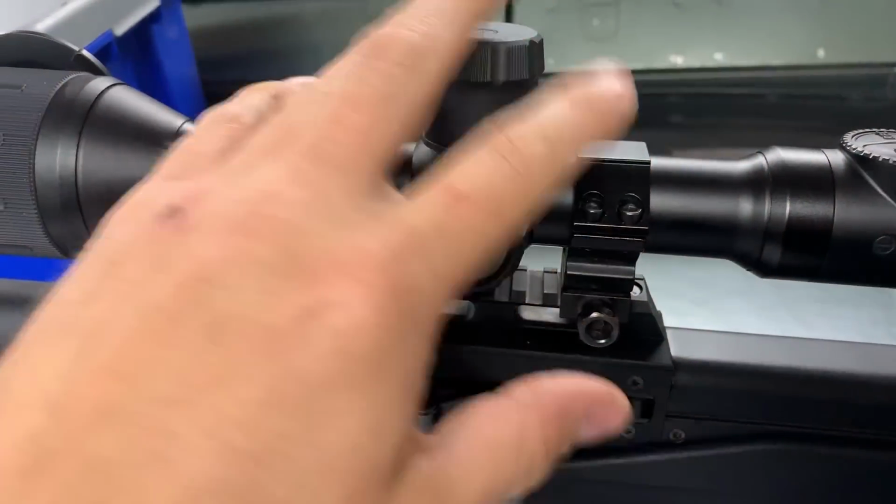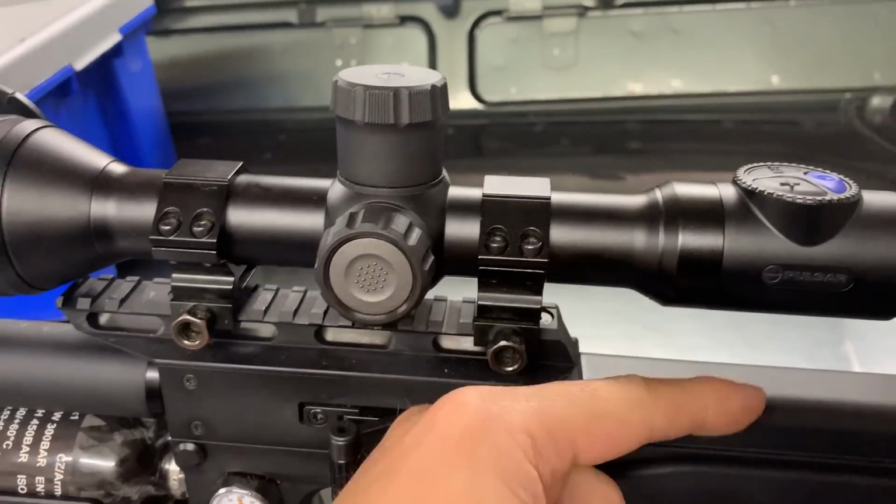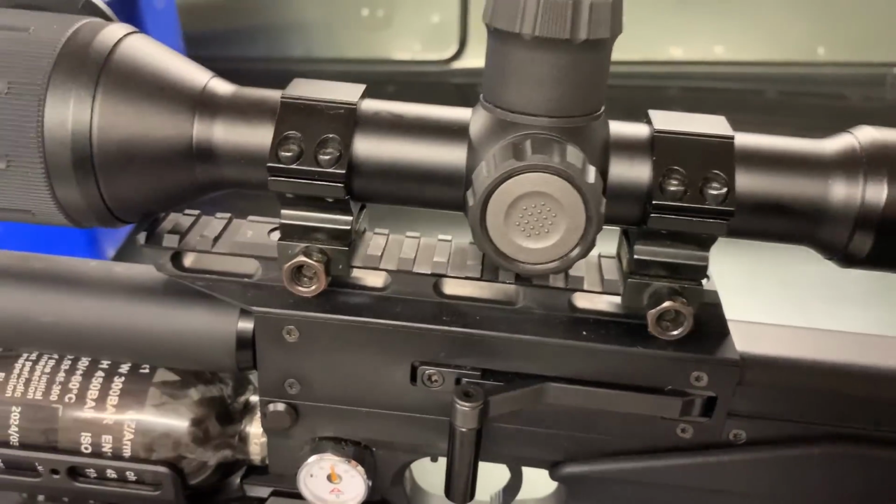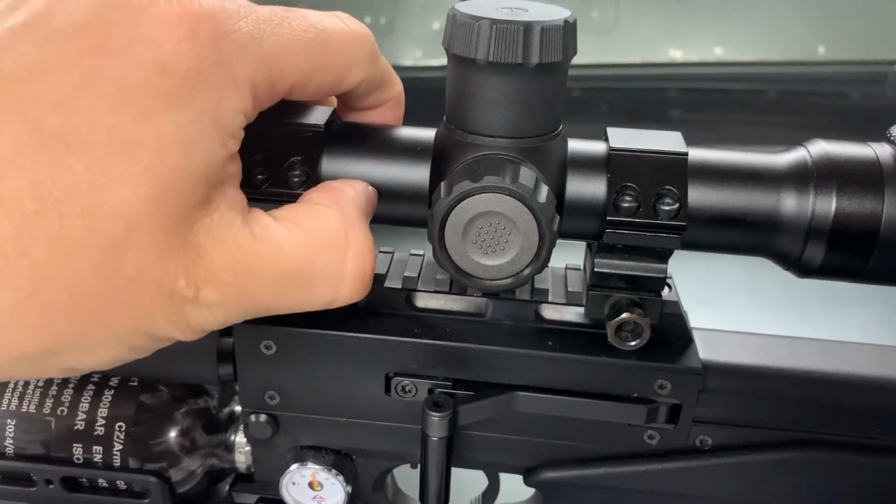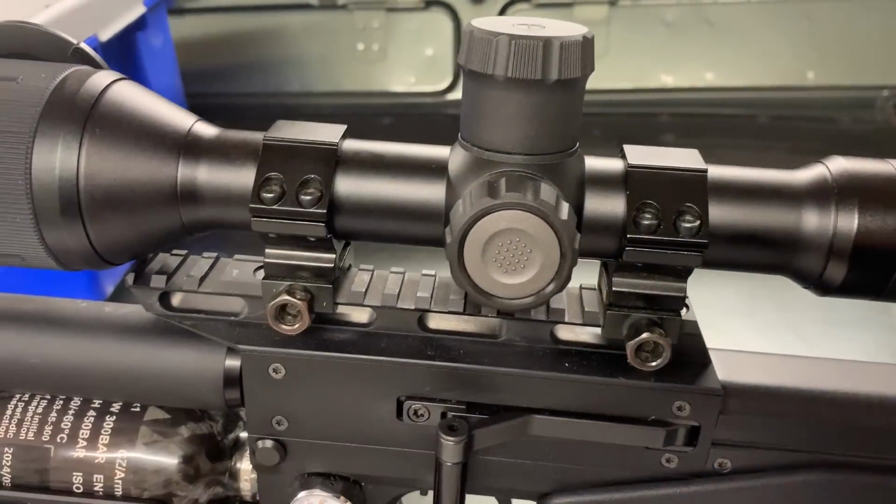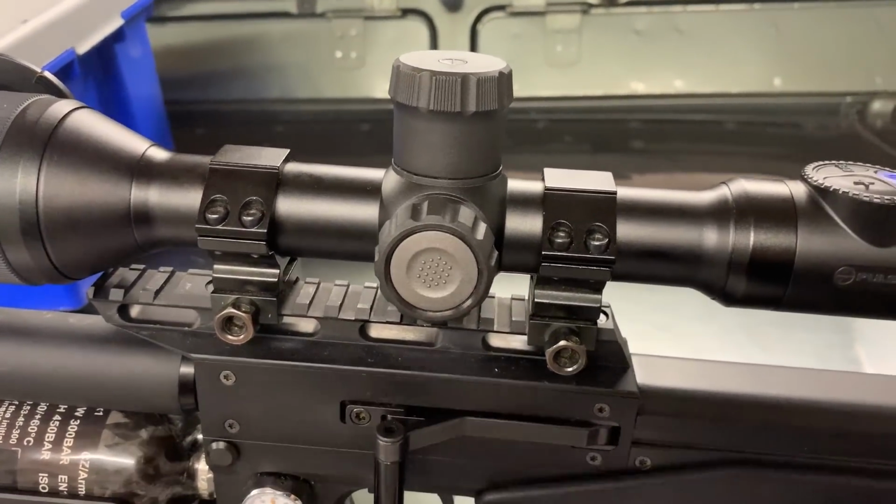It's a tube, you can get any mounts you want, and you can get them cheaper than the other format. So you can get that scope right close to your stock, so you've got a good cheek weld. You don't need to have it right up like some people do. So it's more versatile. And this is magnesium, solid metal. Feels like a nice Bill Slicer Swarovski. So no, I'm well impressed with it.